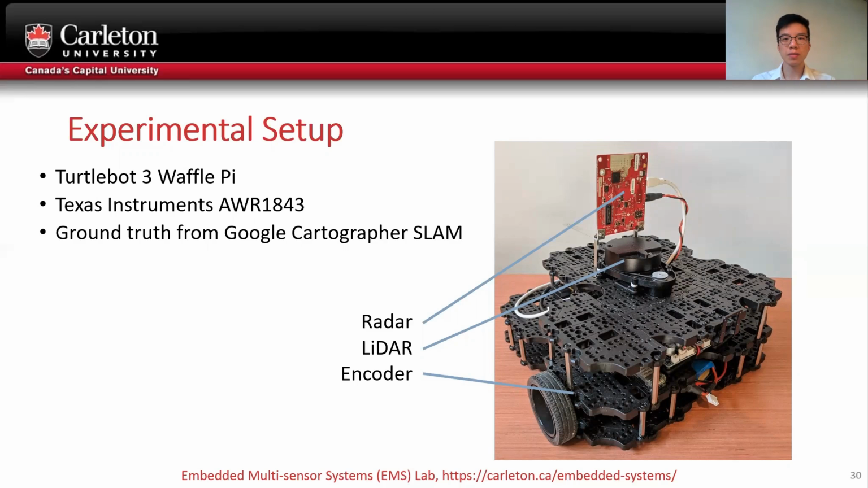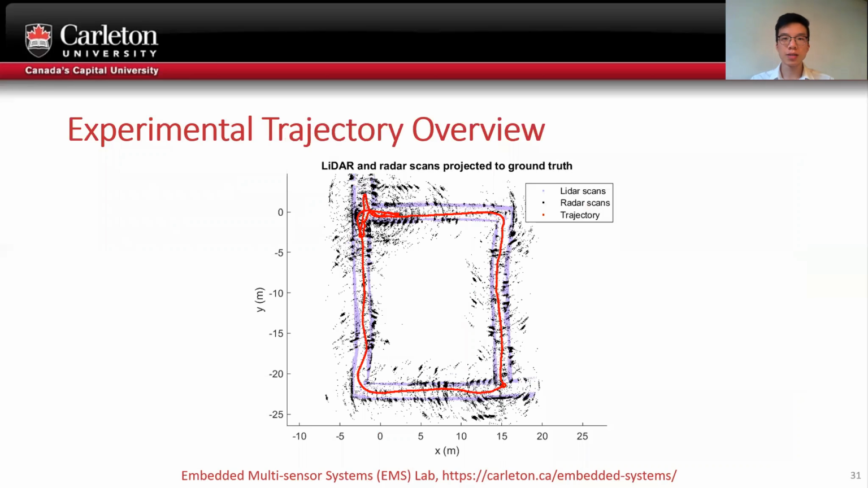To collect data, the robot was manually driven around a hallway while recording wheel velocities, LiDAR scans, radar scans, and Cartographer pose estimates. This plot shows the ground truth trajectory and also the LiDAR and radar scans projected from the ground truth. This plot shows us what the combined radar detections look like. The LiDAR scans usually show the straight hallway walls, but radar scans are clusters that may be doorways, window frames, or possibly metal structures behind the walls.